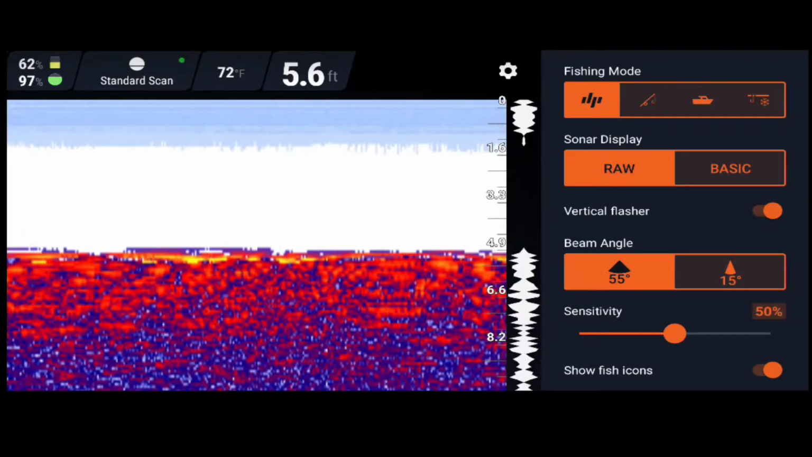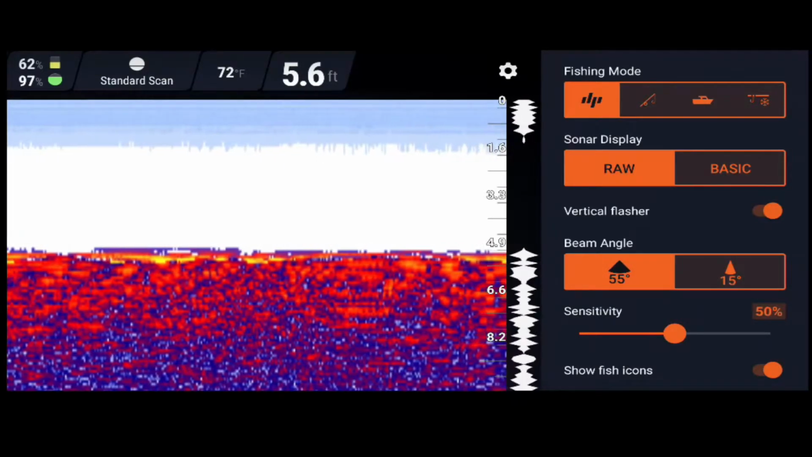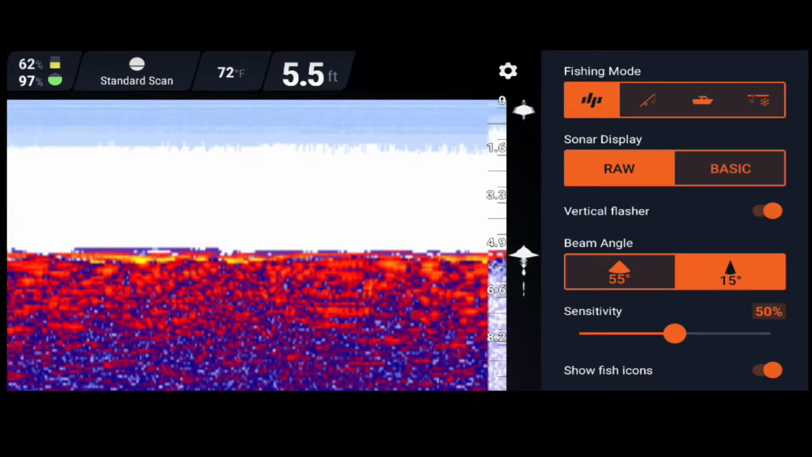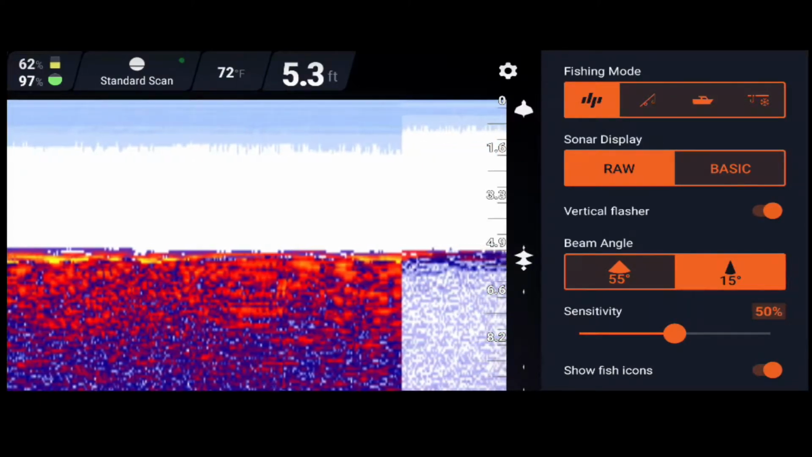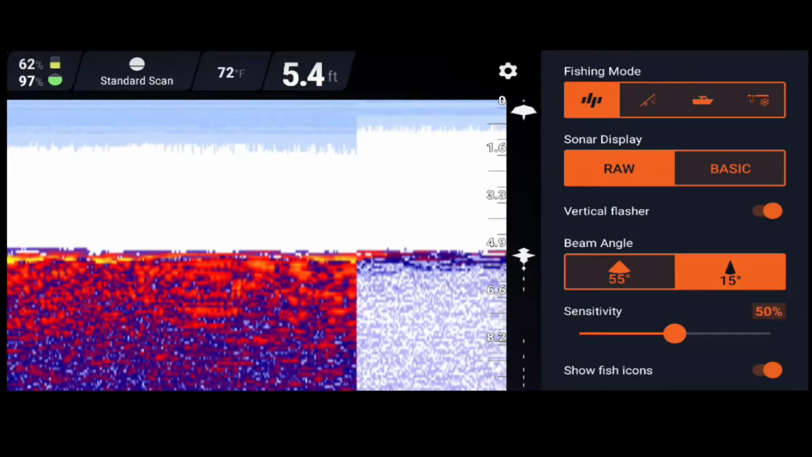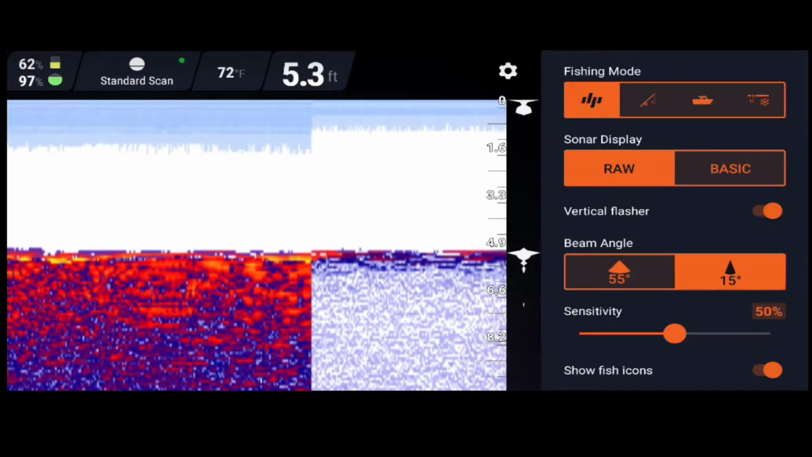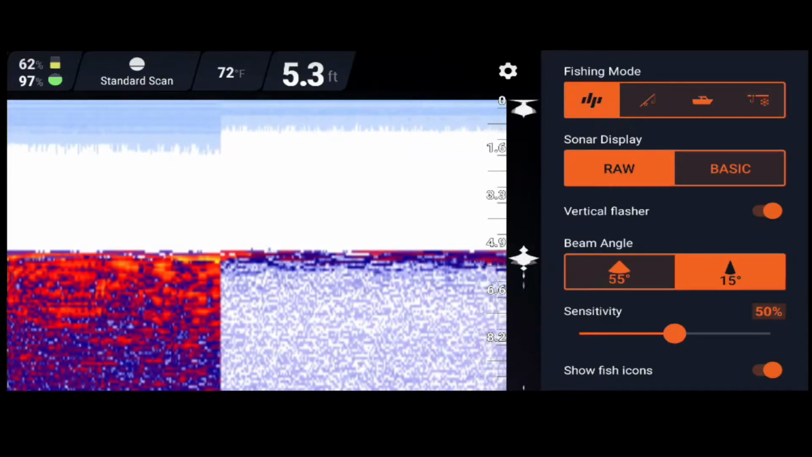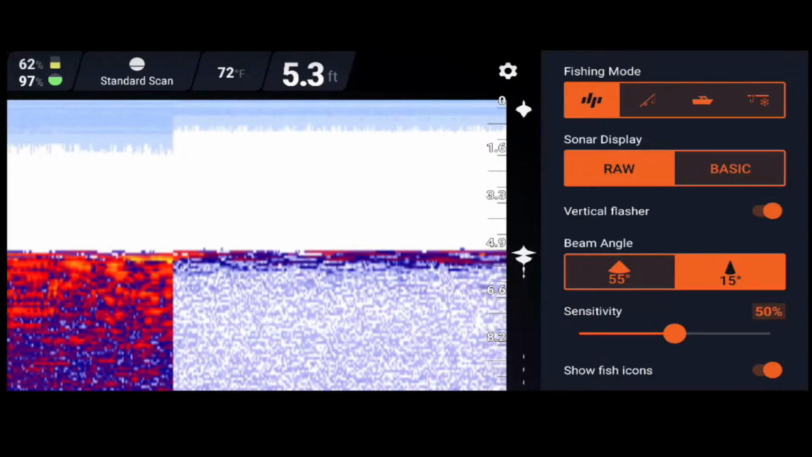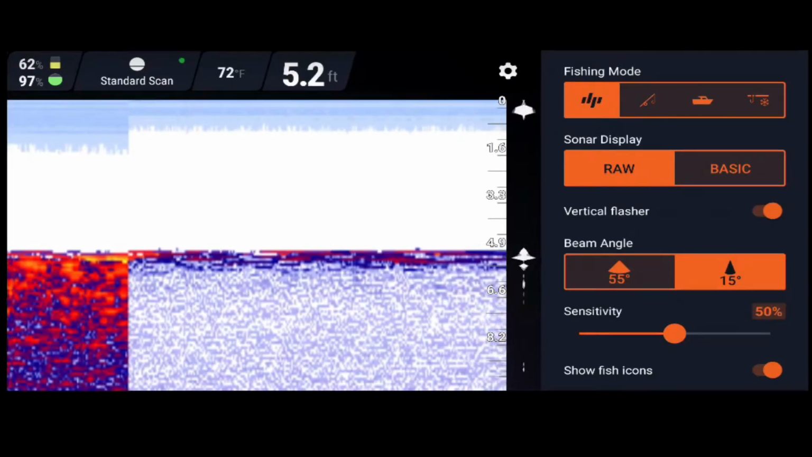And you can also change the beam angle from the 55 degree to 15 degree. Personally, again, I like the 55 degree because it gives me the wider view of what's relatively around that area, especially if I'm on a float tube or something. I like being able to see everything around me, because if I'm going to be on a float tube or a kayak and I come through fish, yes, they could be on my left, on my right, they could be in front of me, whatever.